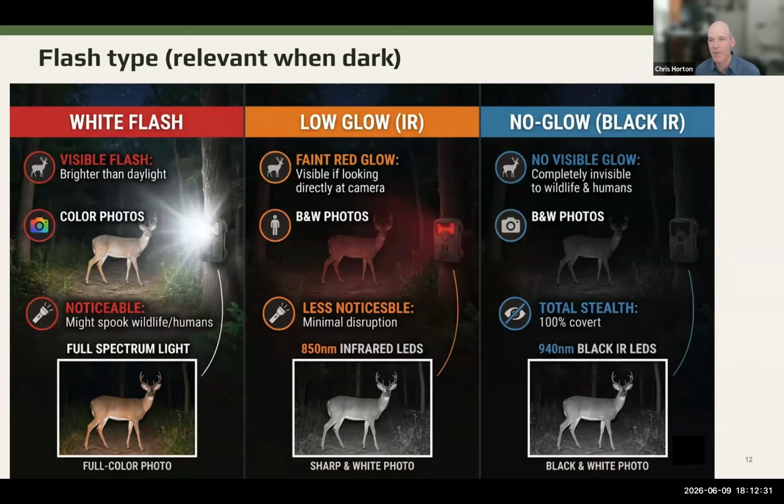If you don't want the flash to be noticed at all, then you're on the far right of the spectrum, a black flash, which will be completely invisible because it's infrared light, and that tends to be a lot more expensive. So if you want something that's a compromise, then you go with the low glow flash in the middle, which is a red light. It's visible, but maybe not as disturbing. It may not disturb all the animals. Some people may not notice it, and it's cheaper.